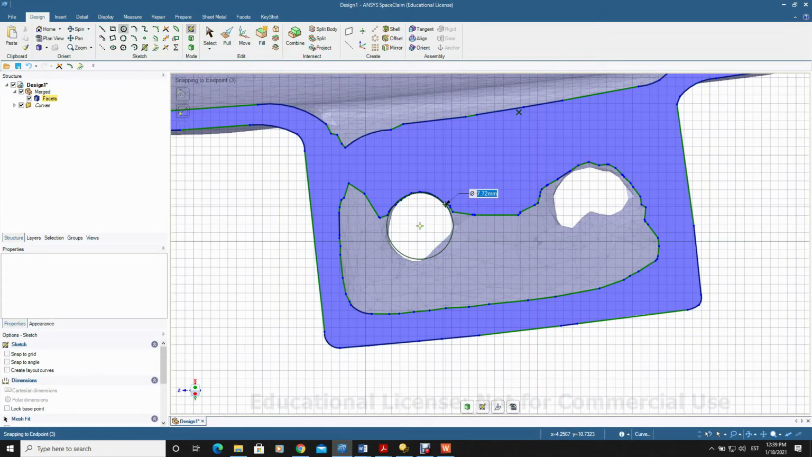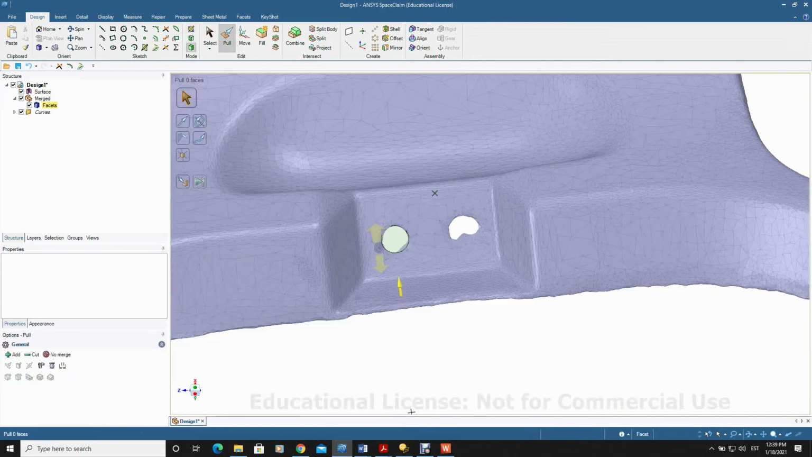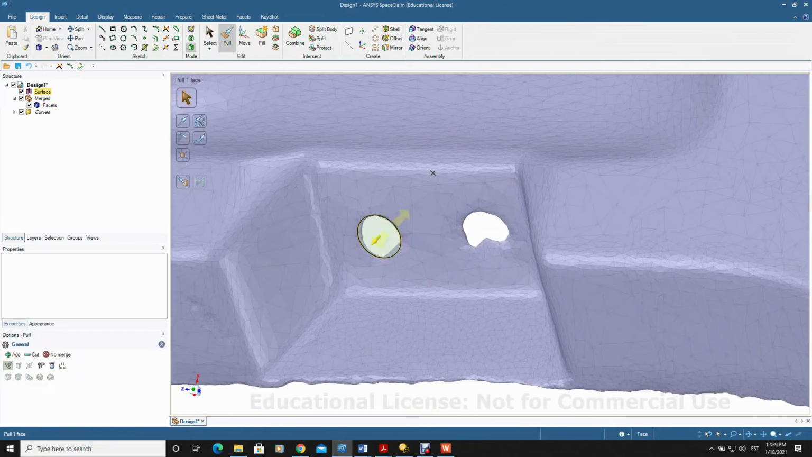Let's try 0.5 millimeters. It is okay. 0.3 not okay. 0.4 not okay. 0.5, this is what we will use. Now we have an arc.